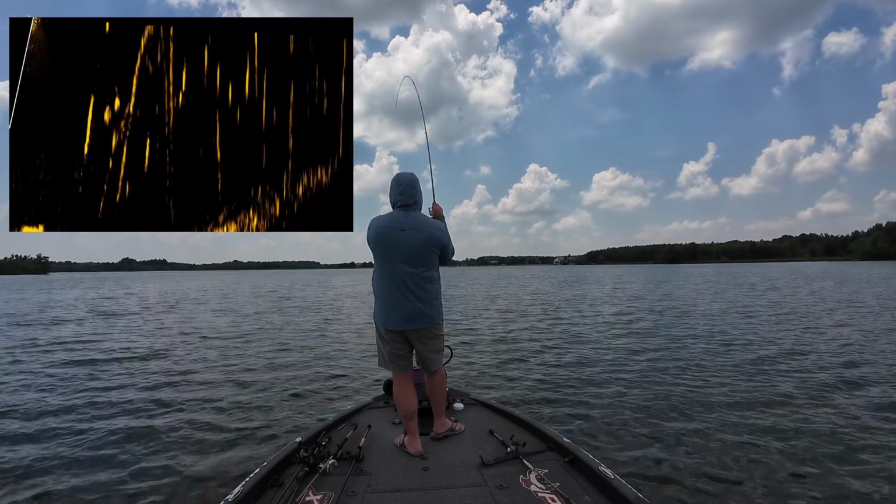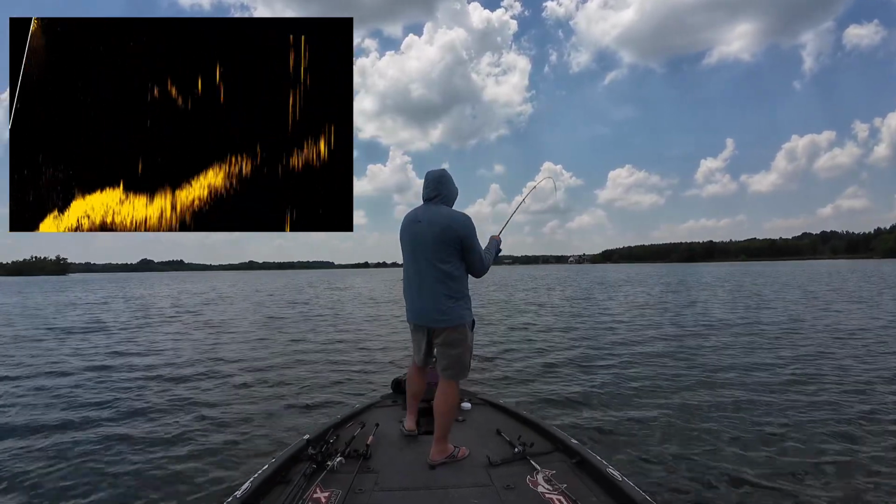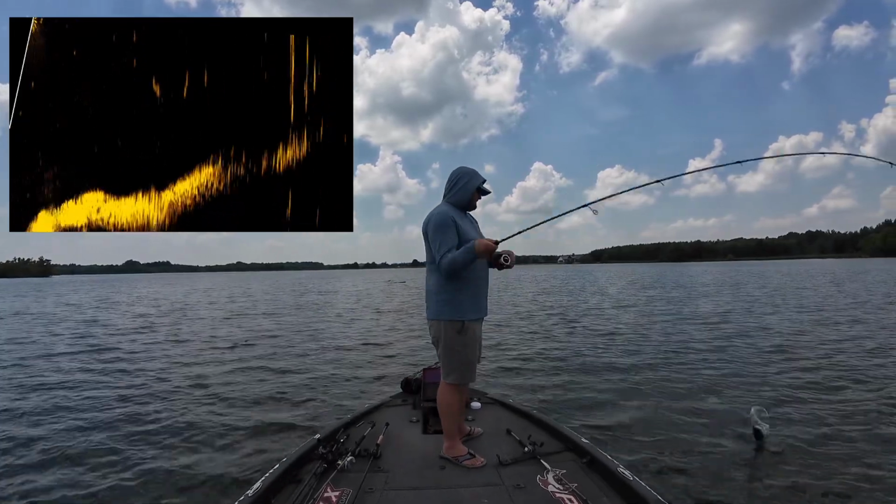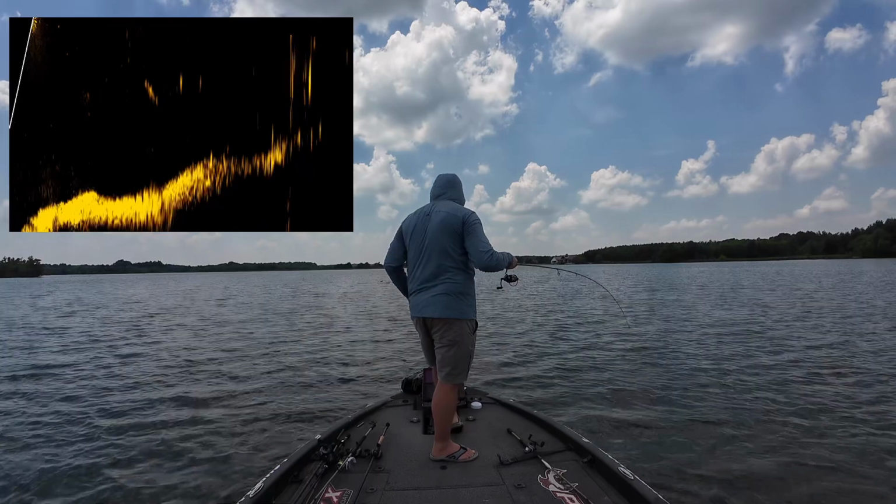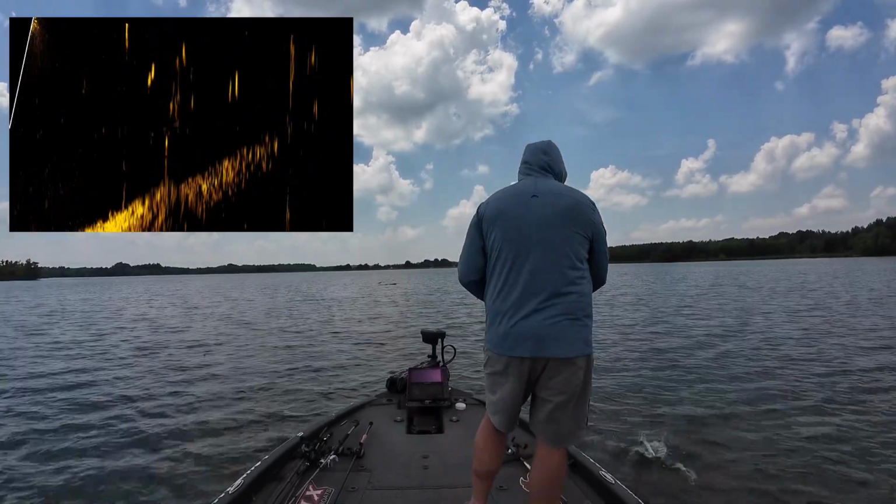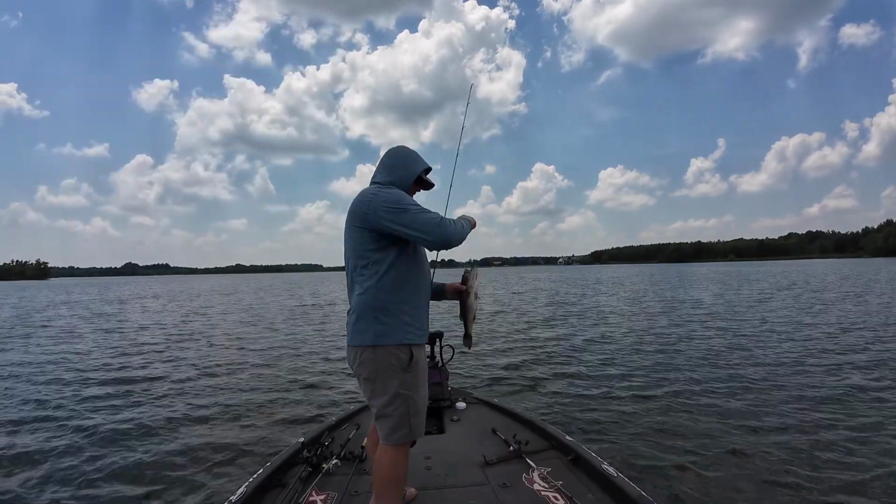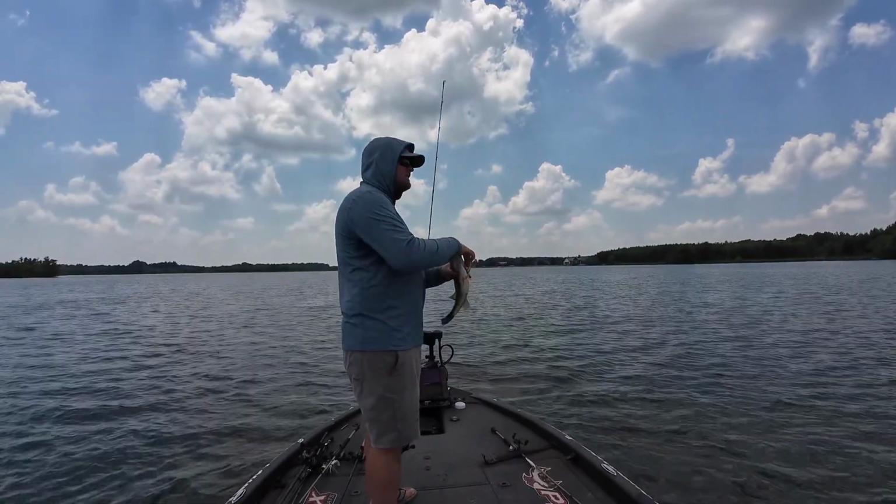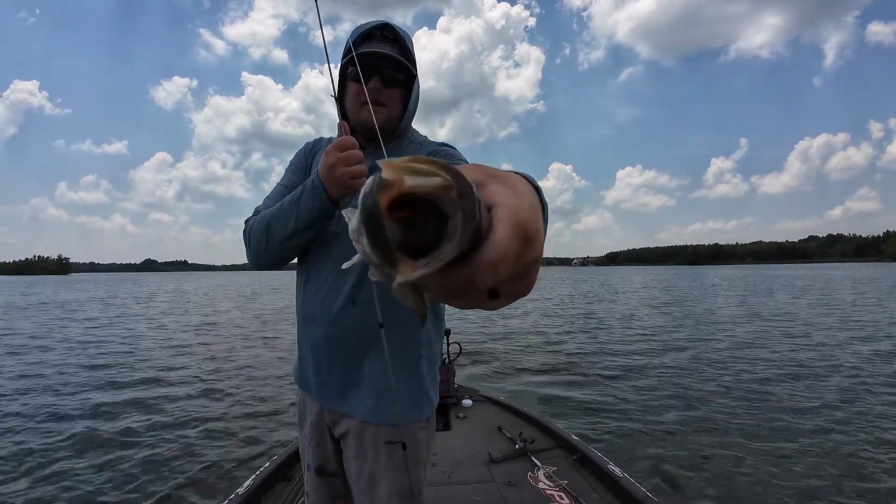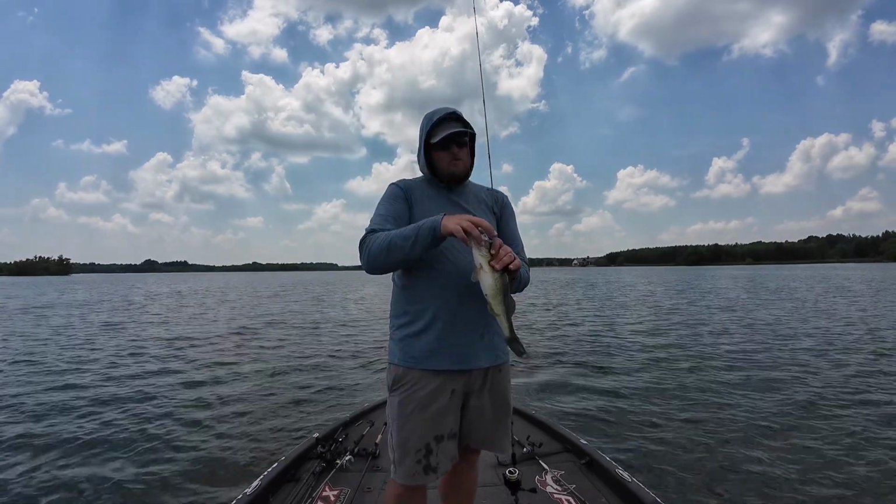There he is. Good one. That was awesome. Put it on anchor mode. That was fun. Come here. Almost forgot I had 12-pound test on there. Choked it. Look at how he ate that. Man, fishing this timber is so much fun.